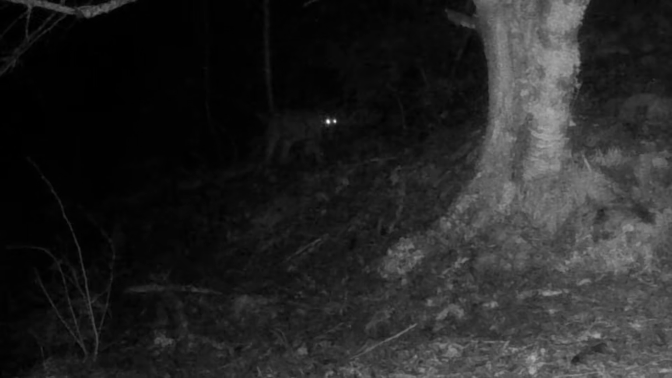The cougars really are a lot more active at night. I've gotten a lot more nighttime videos of them, as well as the bobcats, than daytime.